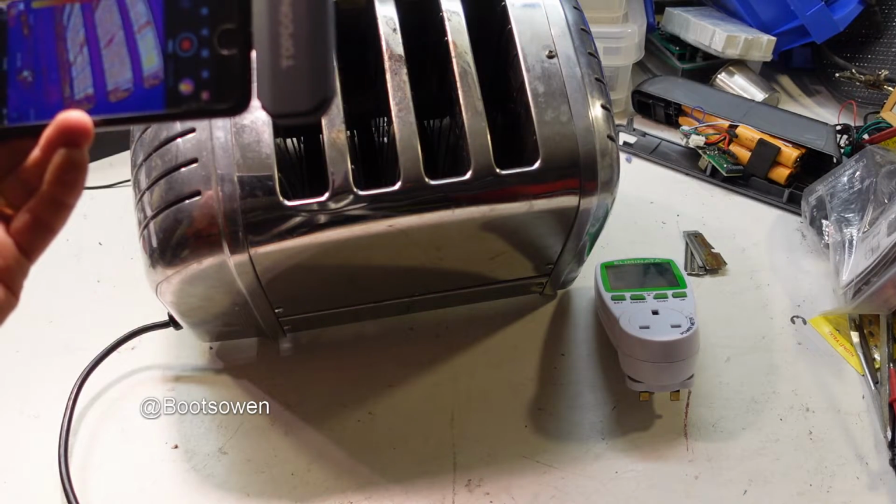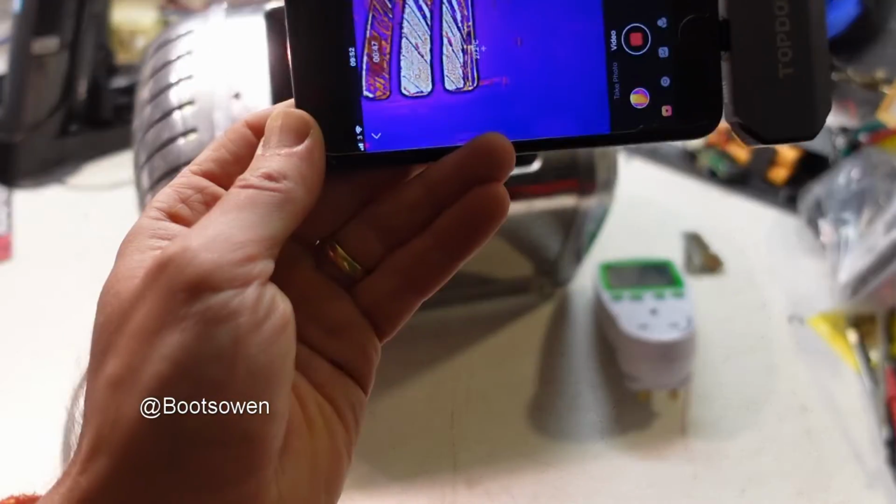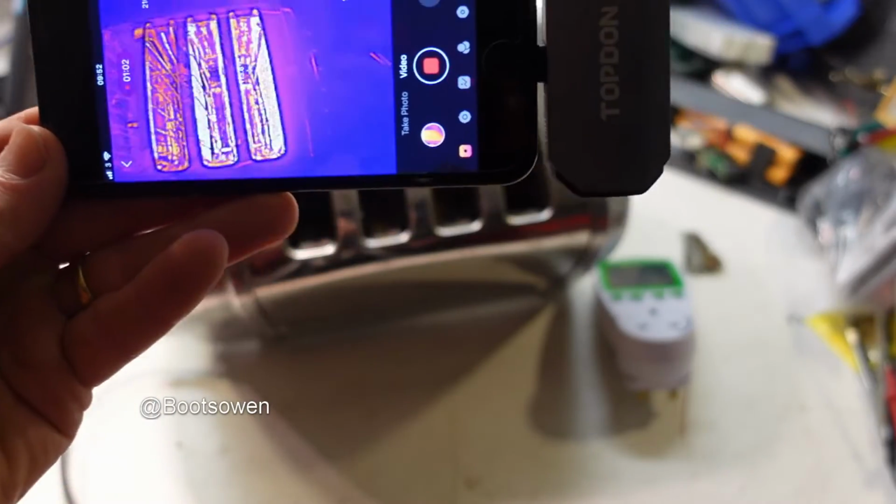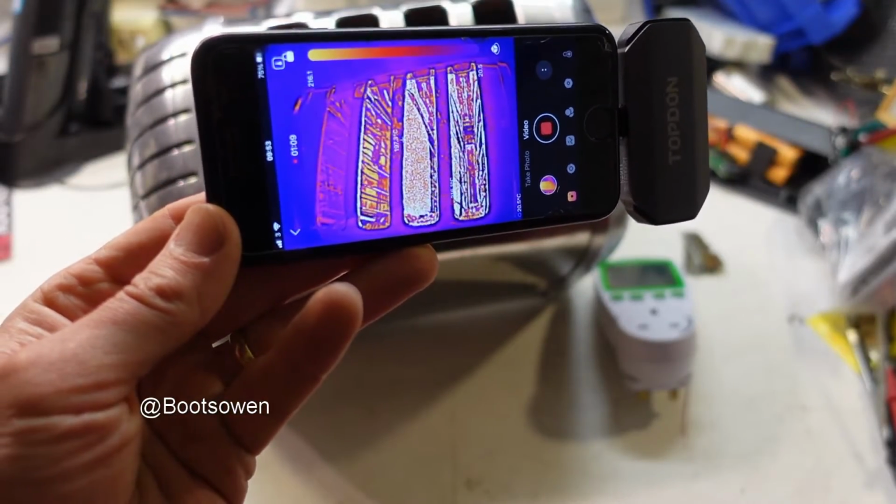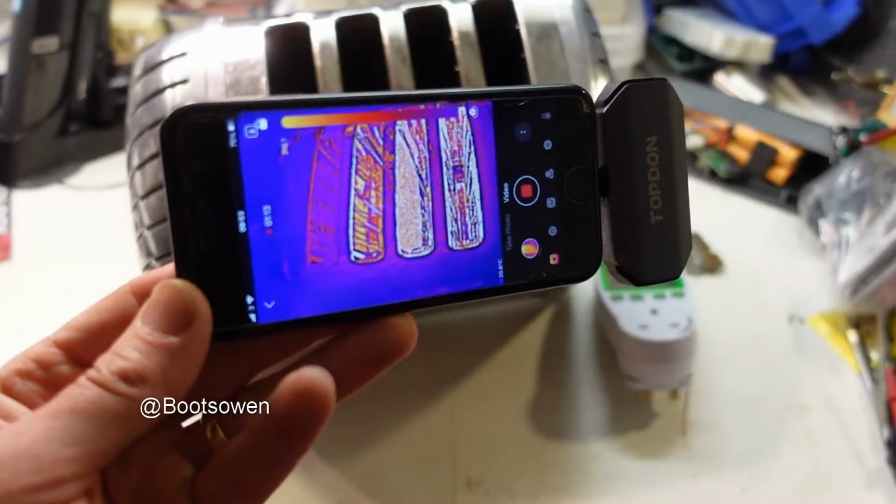The 3 elements on the right, so the central element here is on, this one and this one, and they all look okay, which is pretty good because I've been testing these with my hands before, which is a complete disaster. So there you go, you can see there 1, 2 and 3, and over that side you can see that there's a bit of heat on this one here. There's a bit of heat, but it's just reflected.